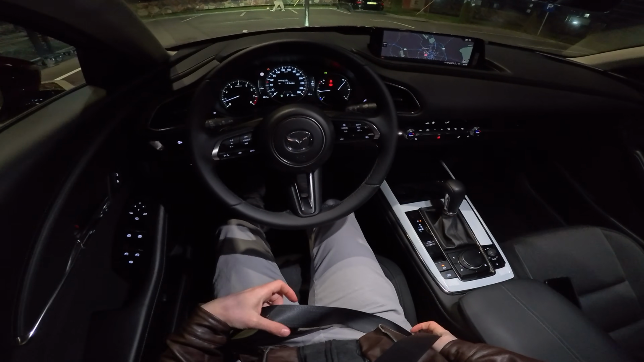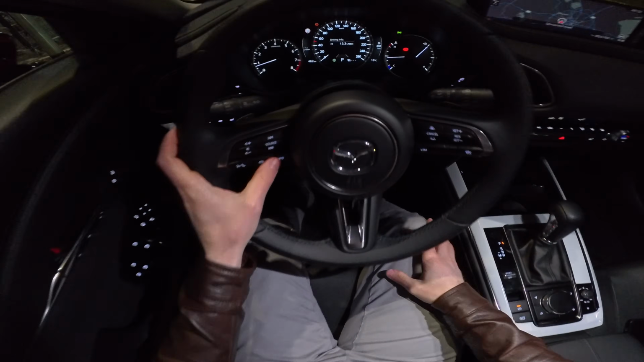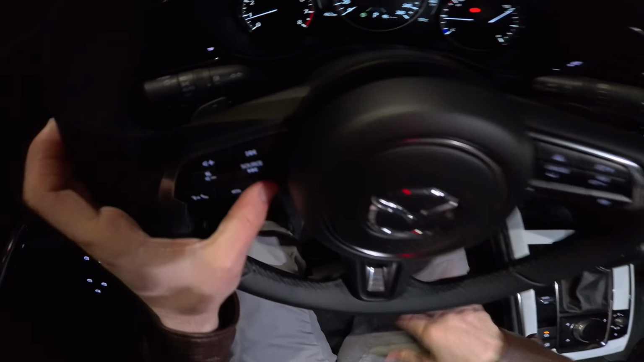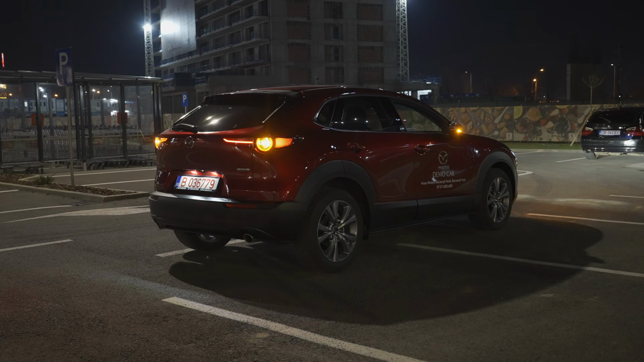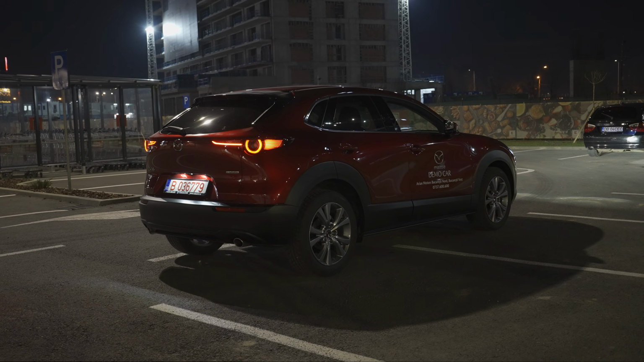I will reset also the consumption, so we will see what kind of consumption we can get from this button info here. You can reset the consumption. I want to give you some technical data before we start driving, and then we will drive the car.